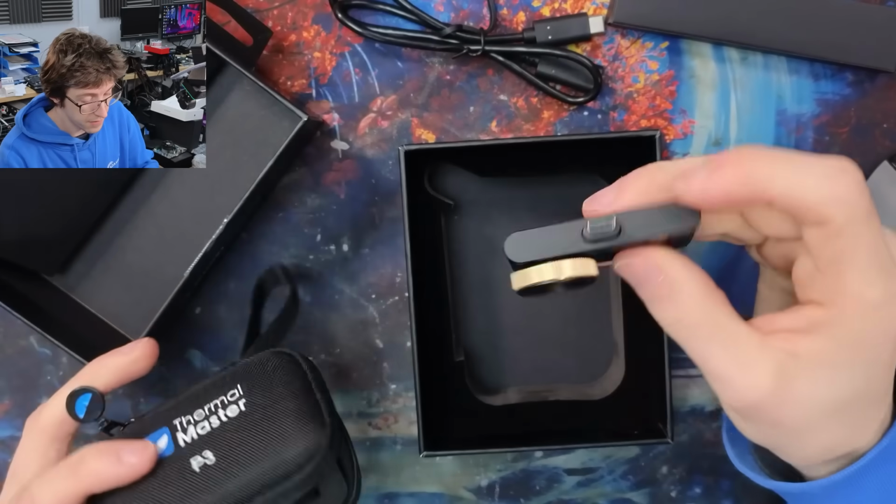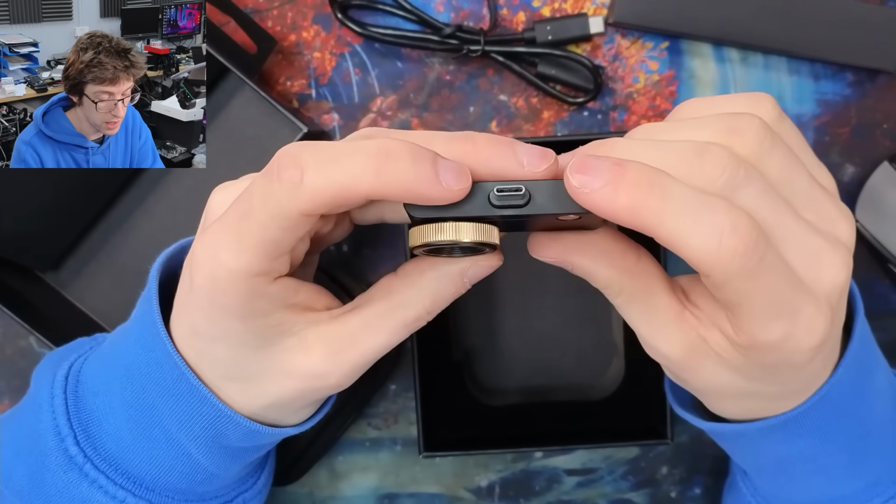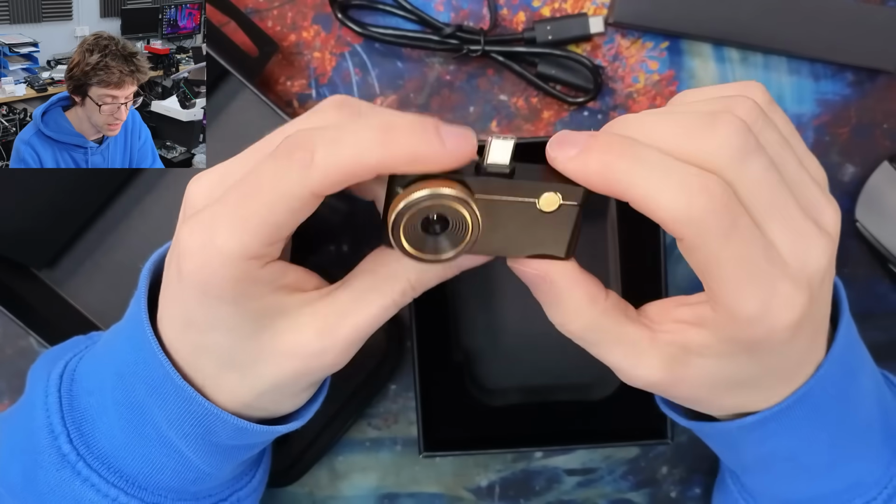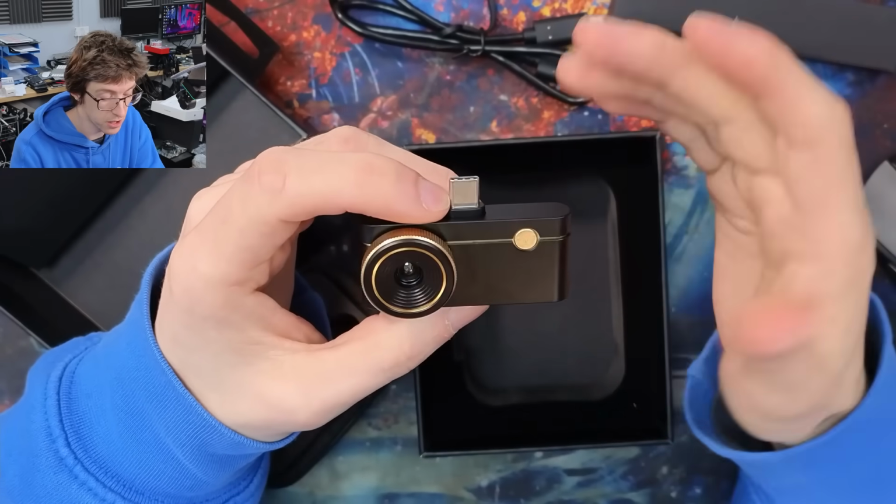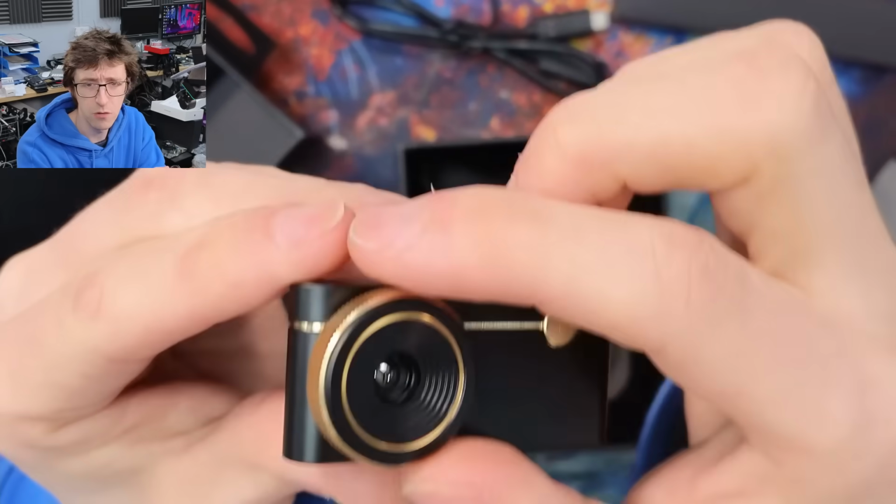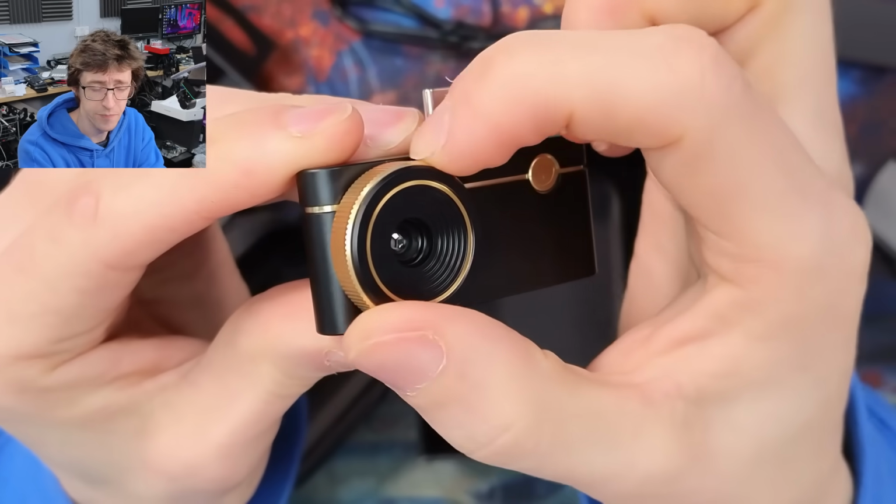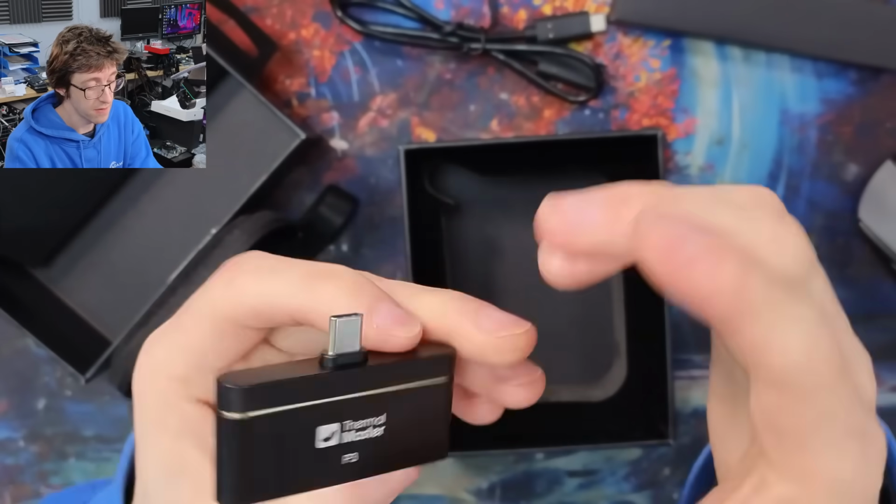So, the actual camera itself looks much like all the rest of them. It's a little bit more chunky than the Infrared, but it doesn't really matter. It plugs into the bottom of your phone. The most iconic feature is obviously this big focus ring, which has 2 full turns on it. So yeah, that's the device.